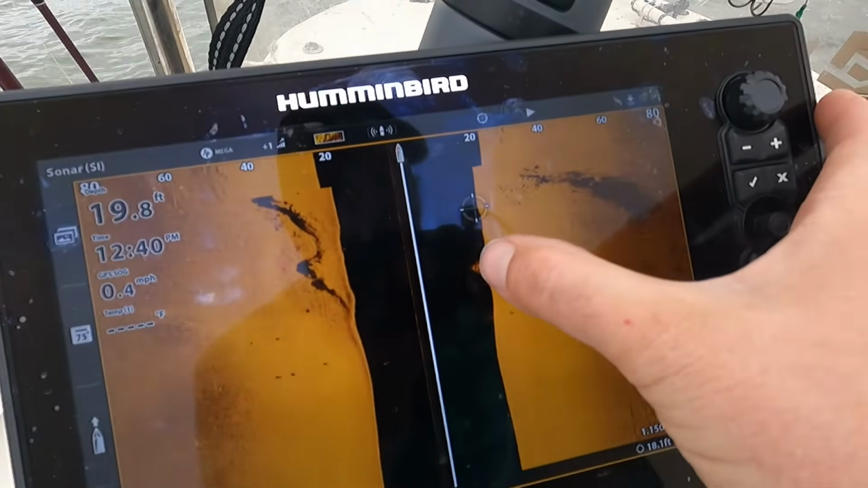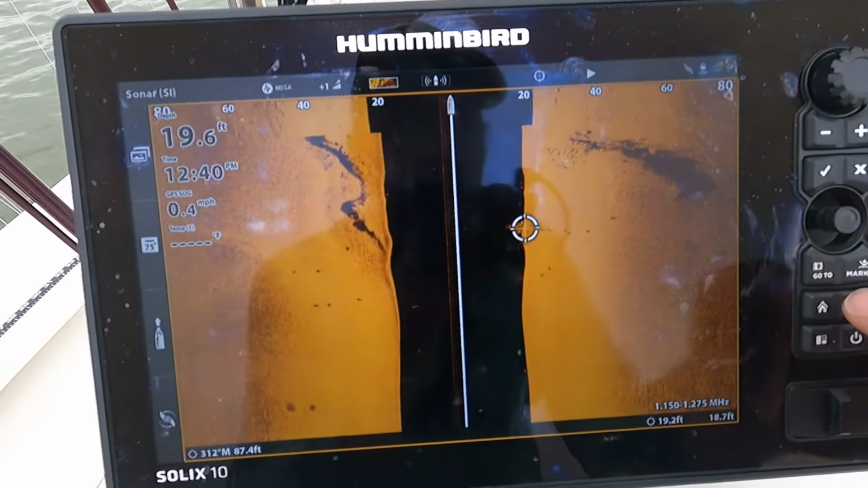That's either A, fish that are casting, the sonar's hitting it and casting the shadow because the sonar can't go through the fish, or it's B, rocks that are sitting on the bottom. But what we're interested in is this pile right here. So again, we're gonna mark it.